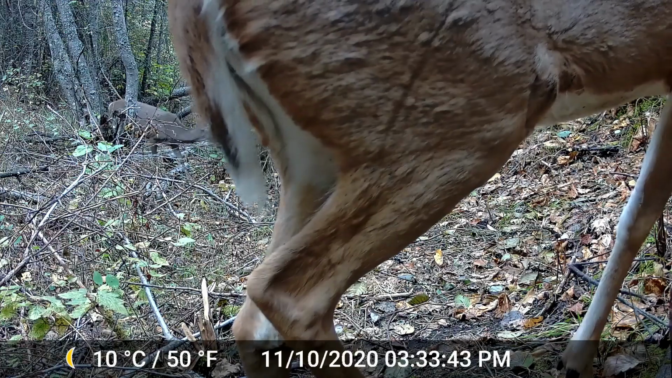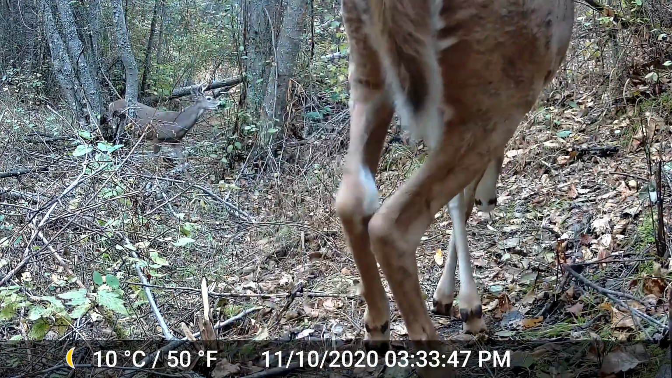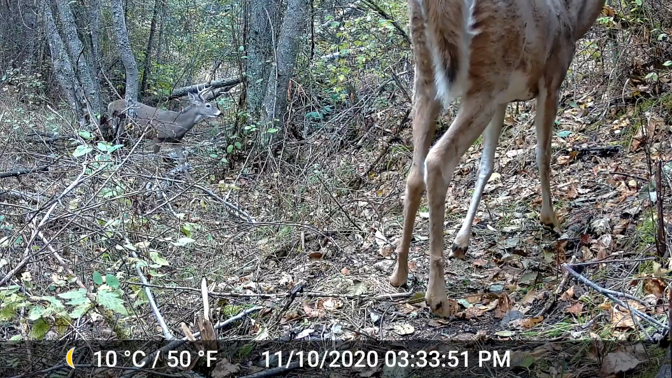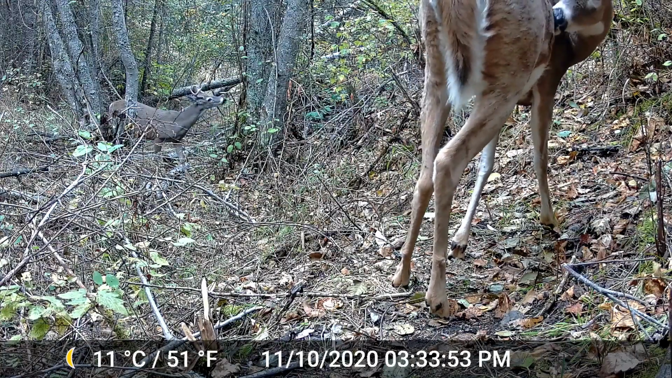I'm glad that they were able to start a family up there. And I don't know how many kittens they had, but seeing that there's one cruising around, there must be more as well.